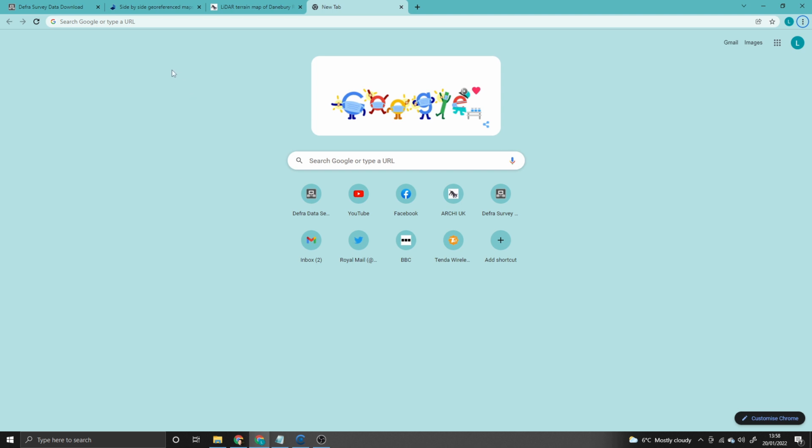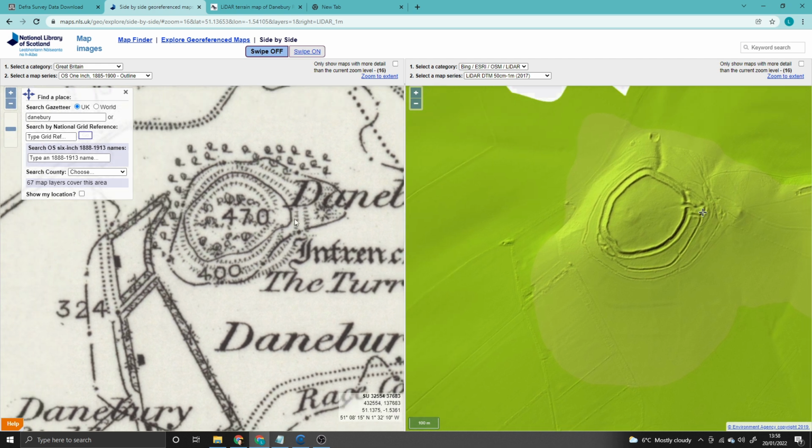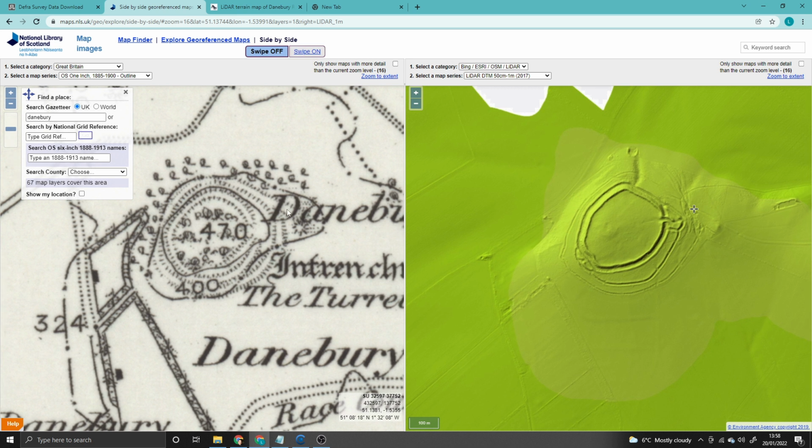Now, when I look around the forums and the various Facebook groups, most people at some point, you probably would have come across this yourself, will mention the National Library for Scotland side-by-side maps, and they are brilliant. I'm going to get that out there. They're brilliant because there's nowhere else where you can refer old maps next to a LiDAR data set, and that by itself is really, really handy.